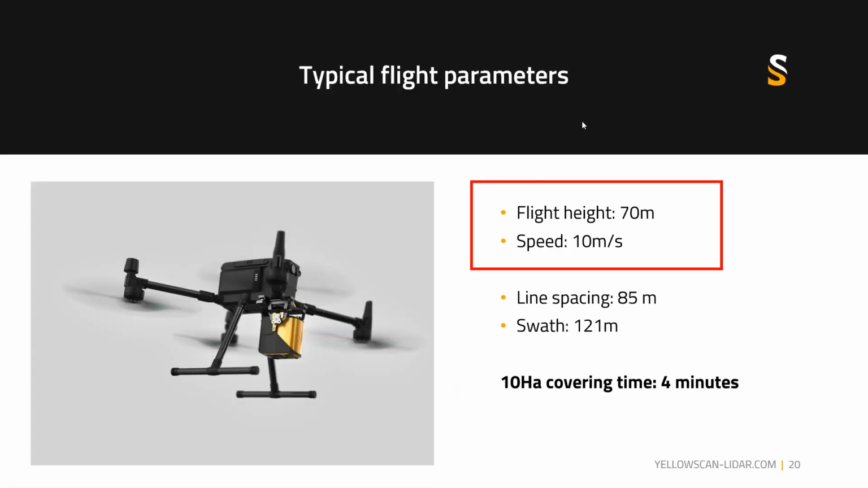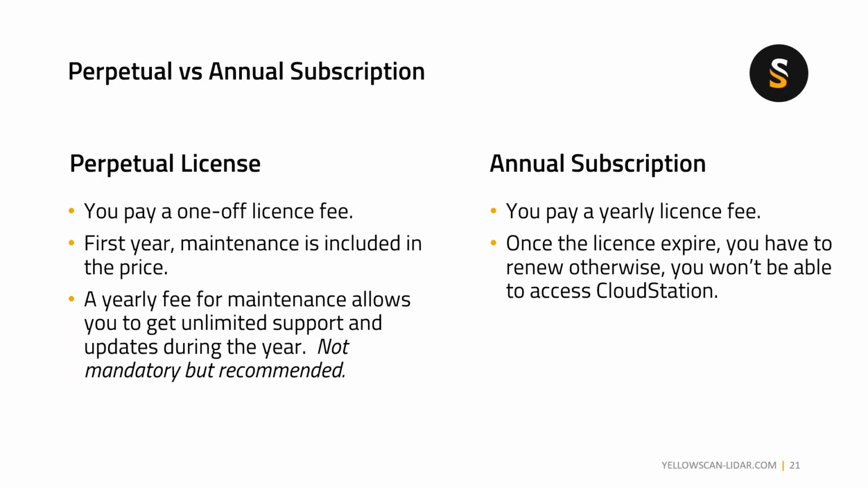With the Mapper, just to give you an idea of the benchmark: at 70-meter AGL, 10 meters per second, 85 meters line spacing, 121 meters walk, you can cover 10 hectares in 4 minutes. So this gives you an idea of how much data I can get if I fly for 20 or 30 minutes on the Mapper or the Mapper Plus.